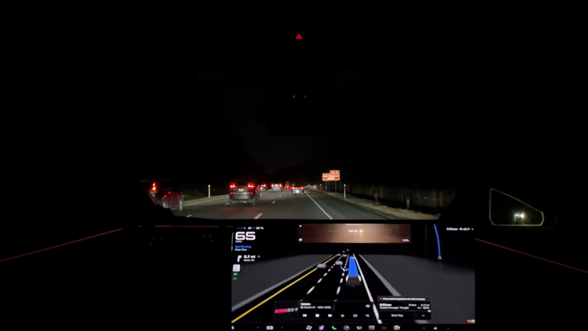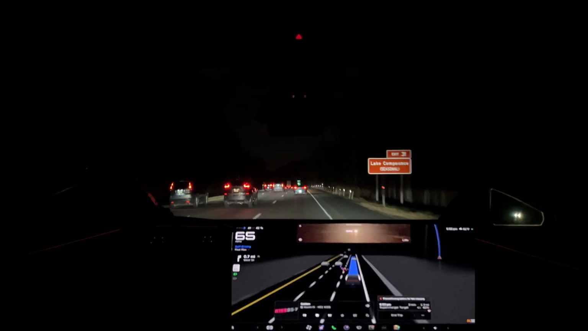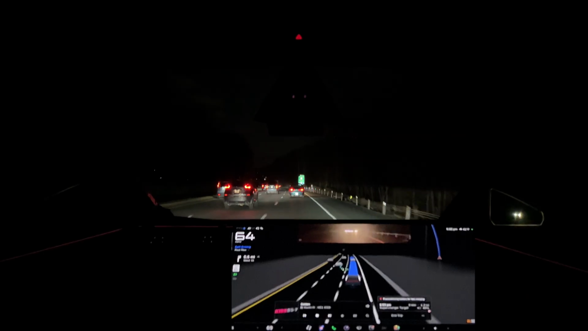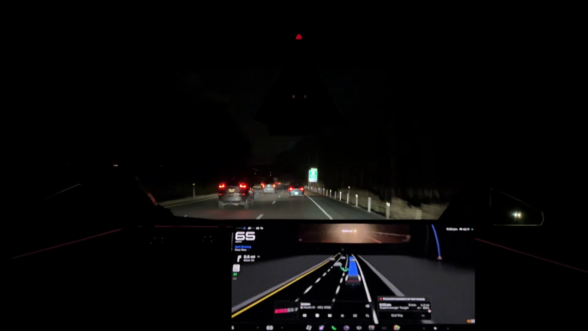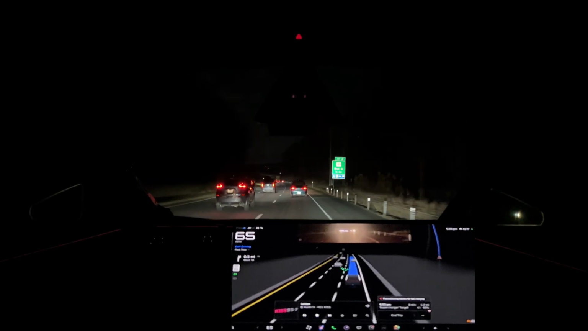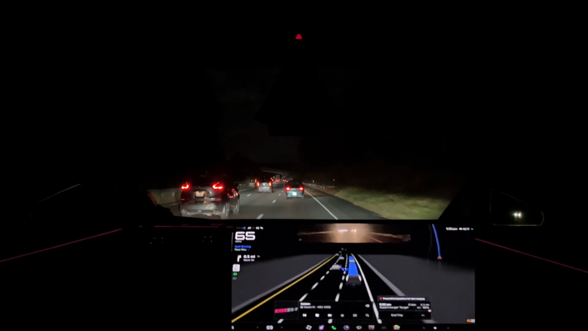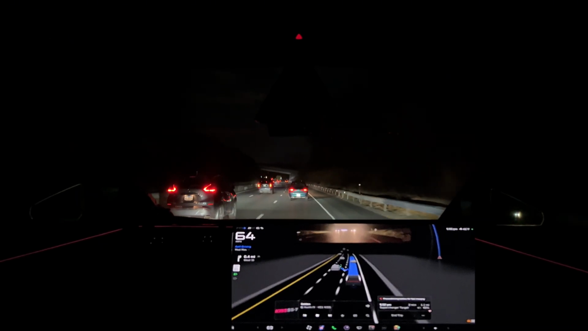Wow, what a thing. So we had a guy, I mean, he's not really cutting us off, he's probably positioning to get off, see if he gets off behind us. He's just changing lanes, but our speed delta is quite a bit.